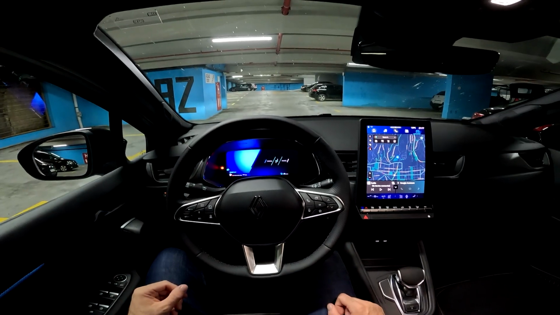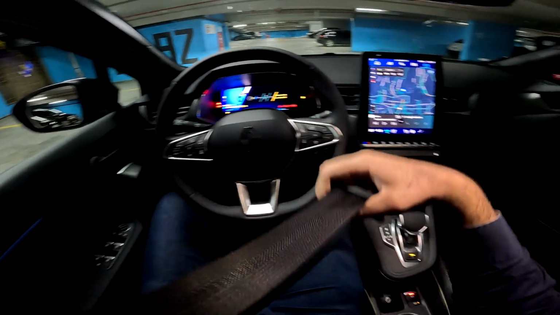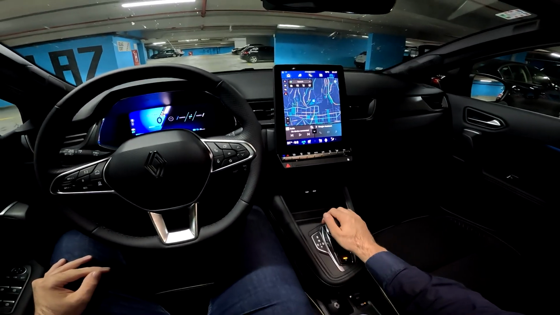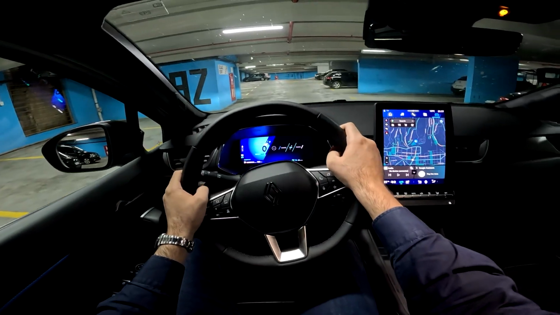All right, this is your view as a driver. Let me start the car, put on my seatbelt, and we are ready to go. We have the lovely layout in here. Release the electronic parking brake, put it to drive, and off we go.